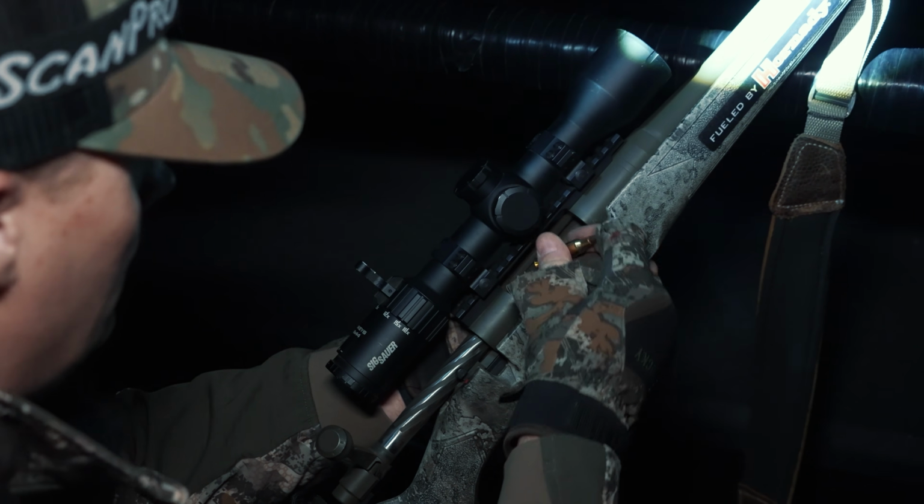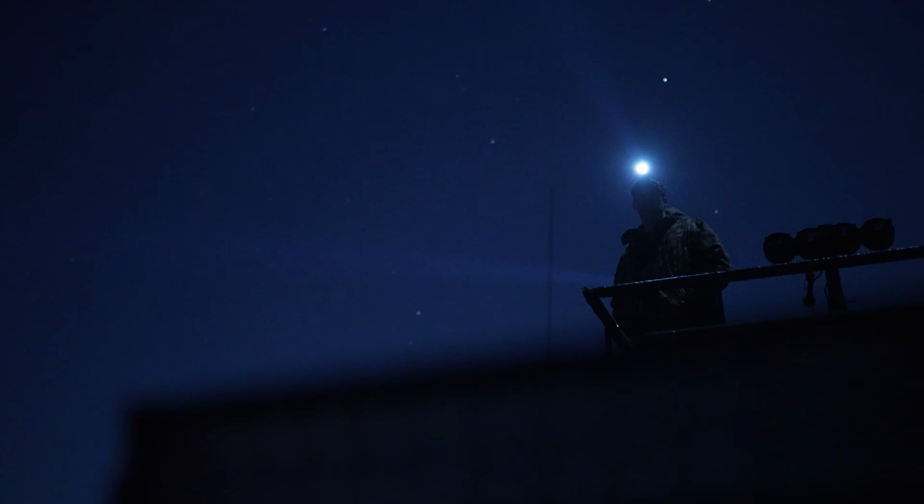So this first spot we come to is just perfect. It looks like they've been in here grubbing out all these cedars, and it's a pretty good sized field, and it's surrounded by some really thick brush. And that's one of my favorites in this kind of country.